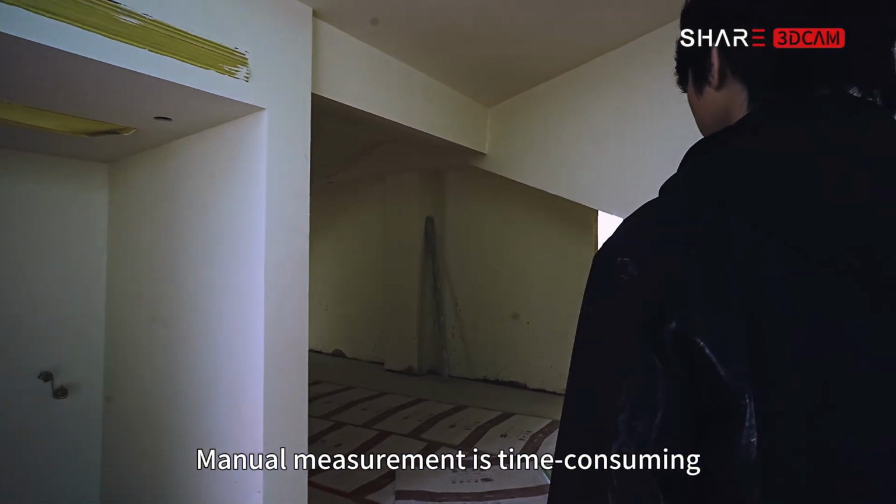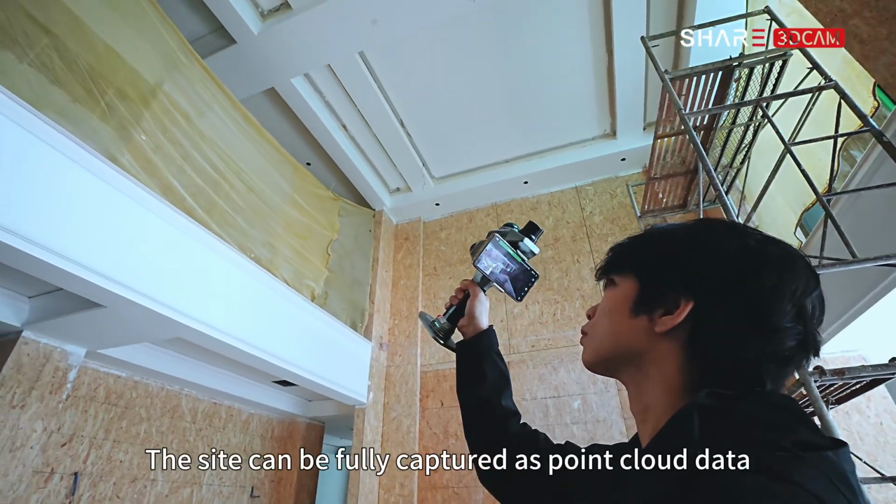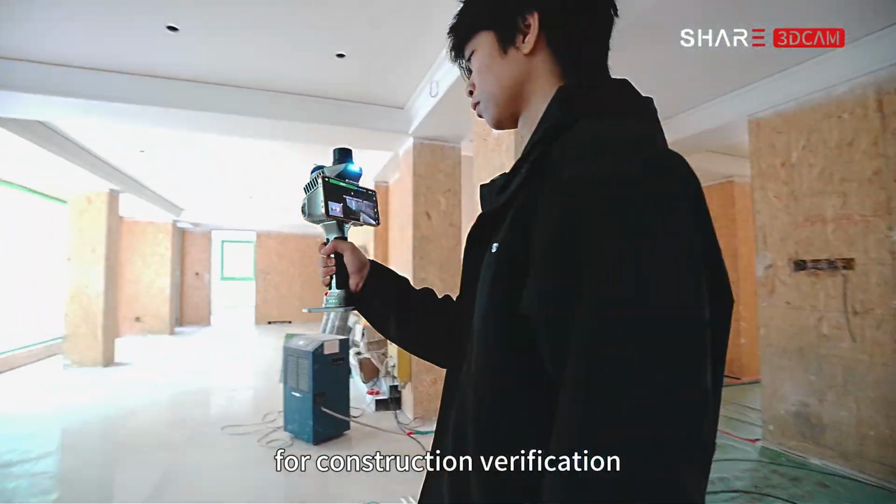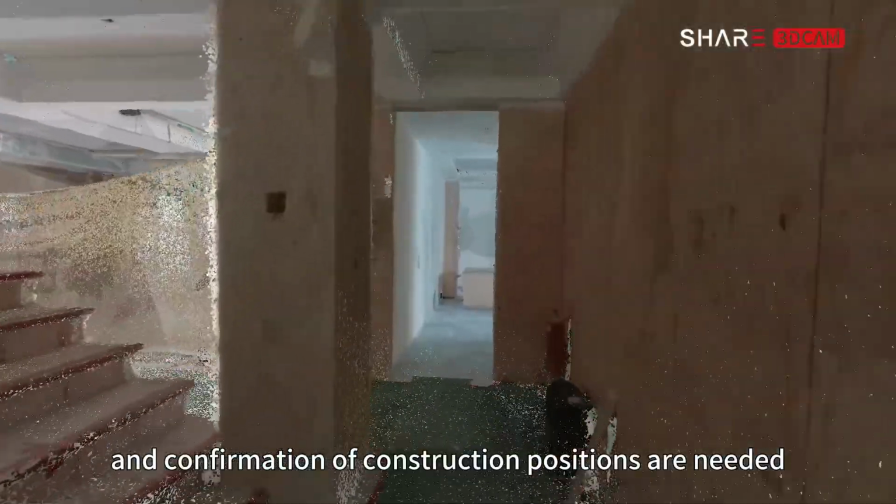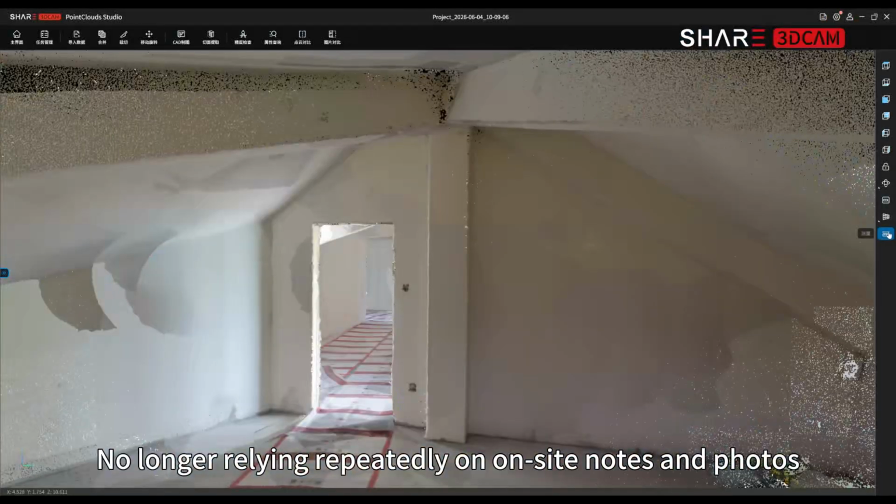Manual measurement is time-consuming, and many complex locations are hard to capture accurately in one go. With 3D LiDAR scanning, the site can be fully captured as point cloud data, creating a more intuitive spatial digital baseline for construction verification. When verification of dimensions, inspection of structural relationships, and confirmation of construction positions are needed, they can go directly back to the point cloud model to cross-check, no longer relying repeatedly on on-site notes and photos.